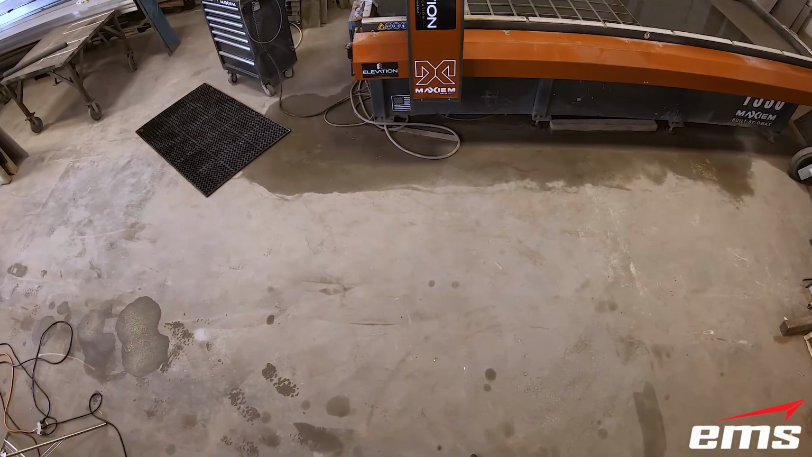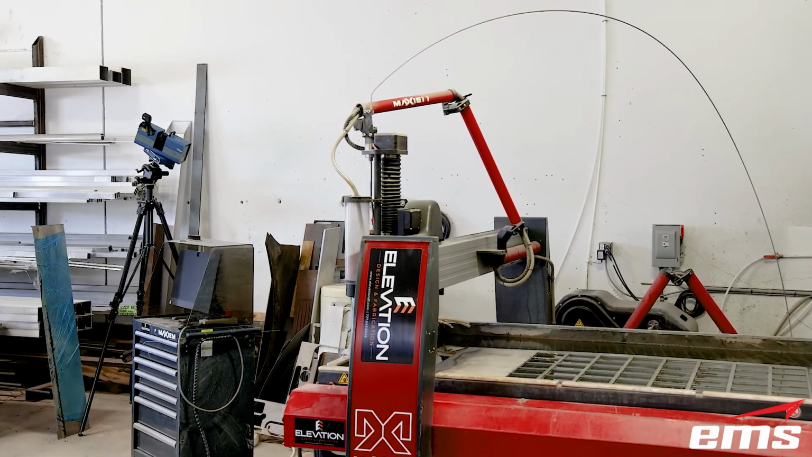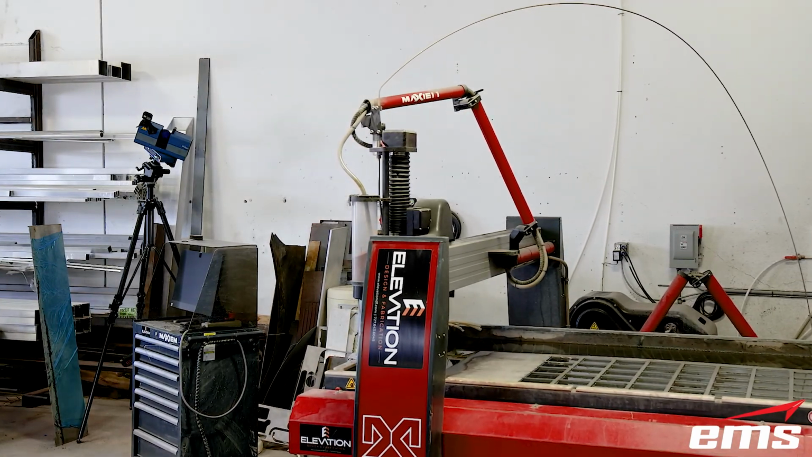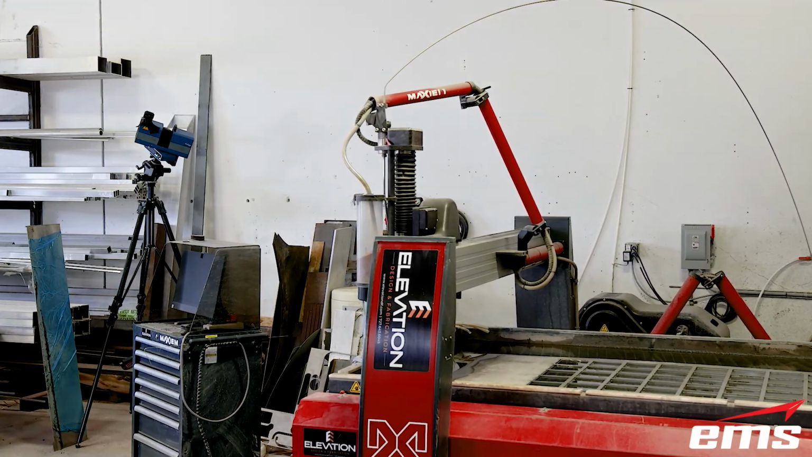The advantage of this scanner is it'll go a long distance. Depending on the configuration, there are different ones, and it'll go hundreds of feet. This is the medium range, which is good to about 70 feet. So when we're doing something large, this is a great scanner.